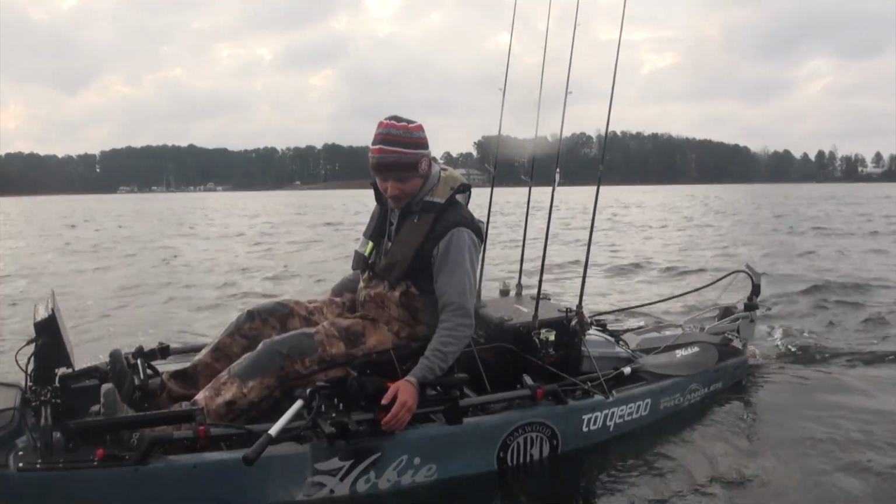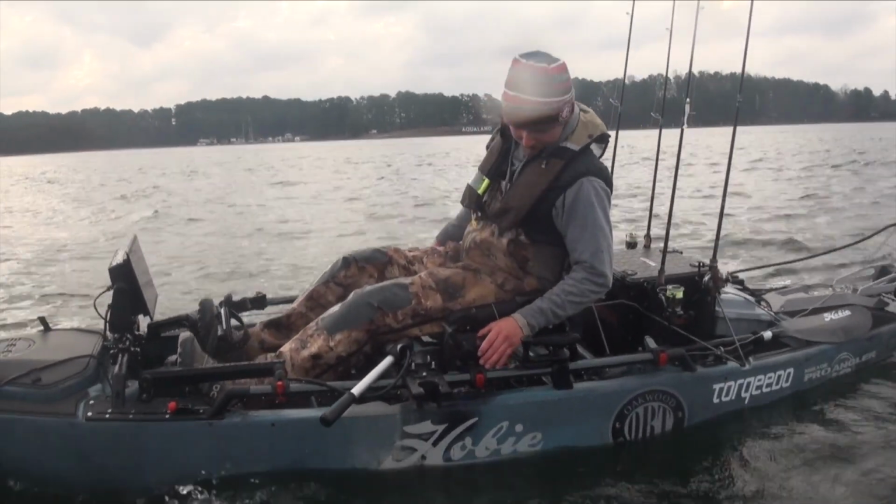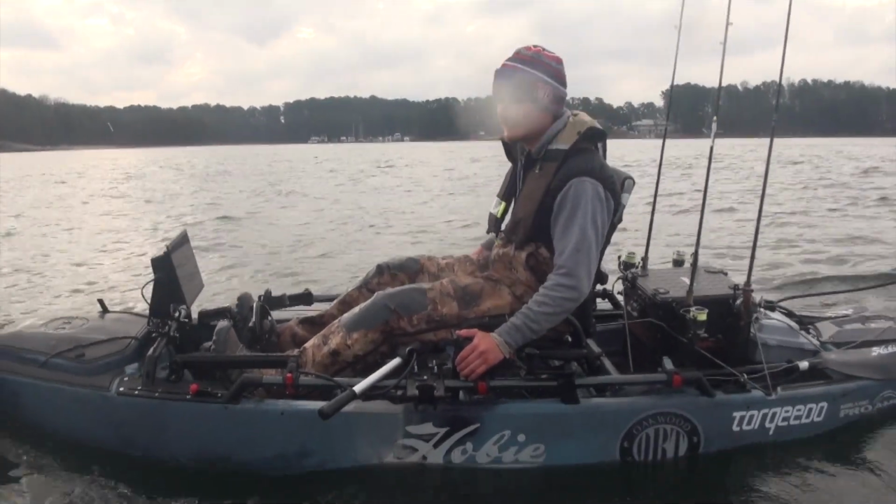On the Torqeedo throttle, we can know how far we can go and how much energy we have left. Right now we're going 3.2 miles an hour. We have a 19-mile range, and it's only a 6-mile round trip to get there and back, so we have plenty of juice.